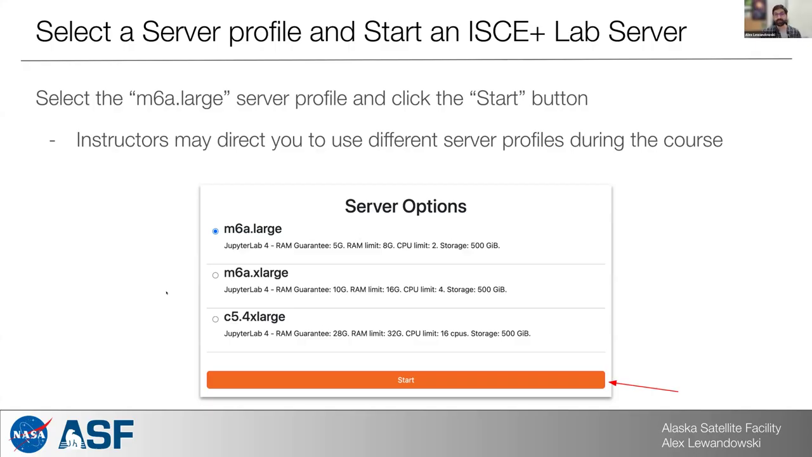So in general, unless an instructor tells you to select a larger instance type, just go with the M6A large. It's the smallest one available, and it's the cheapest to run. So unless there's a need for these larger instances, just run with the M6A large.